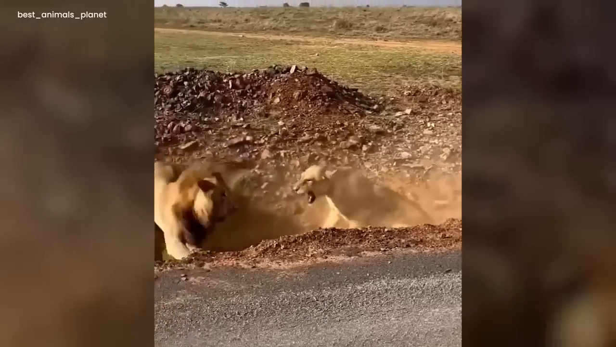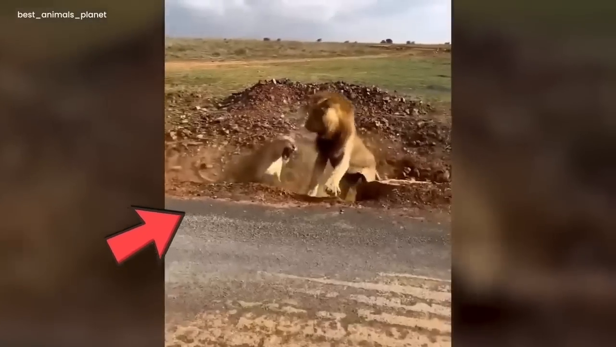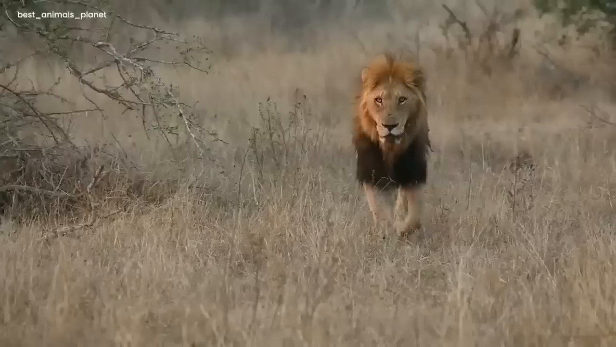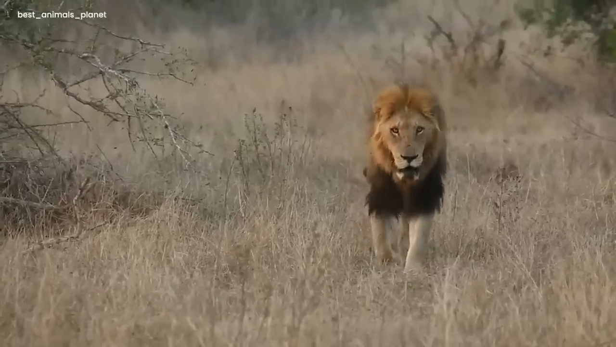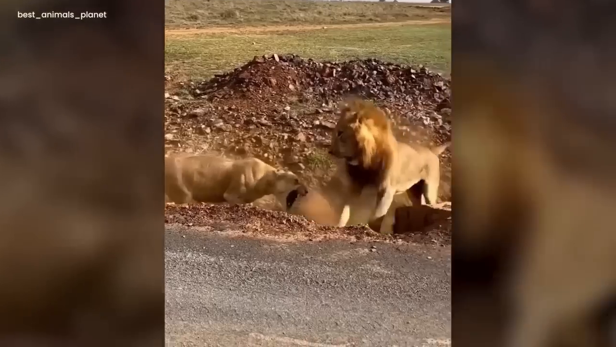The lion looks terrified and tries to run away, but the mighty lioness does not let him run without clawing his face off. It is one of the most incredible sightings captured on camera. Imagine the king of the jungle being attacked by his own queen. It sounds hilarious and terrifying at the same time. What do you think about it?